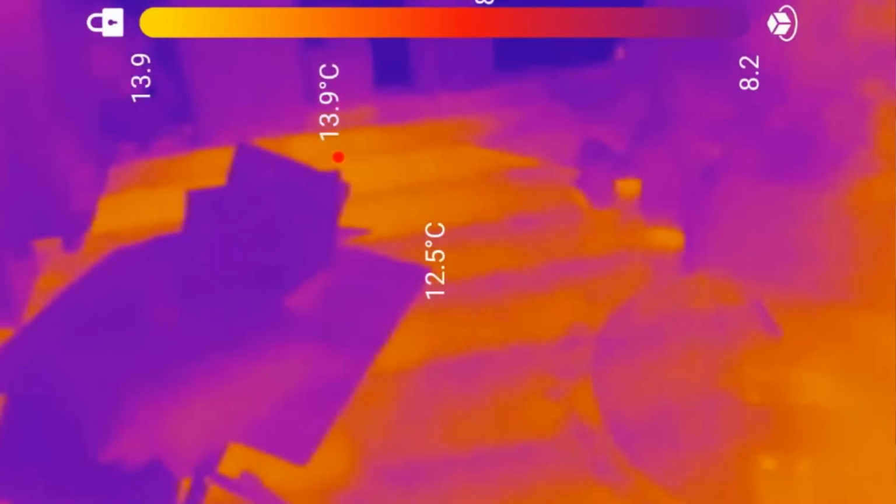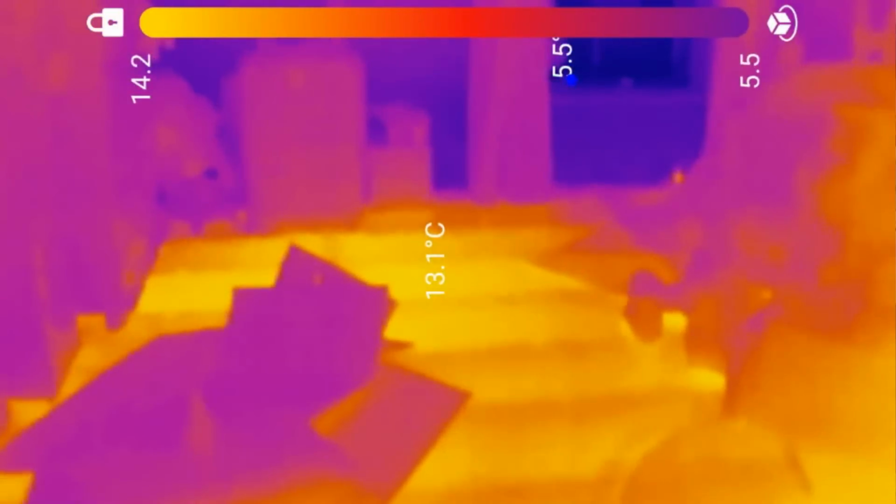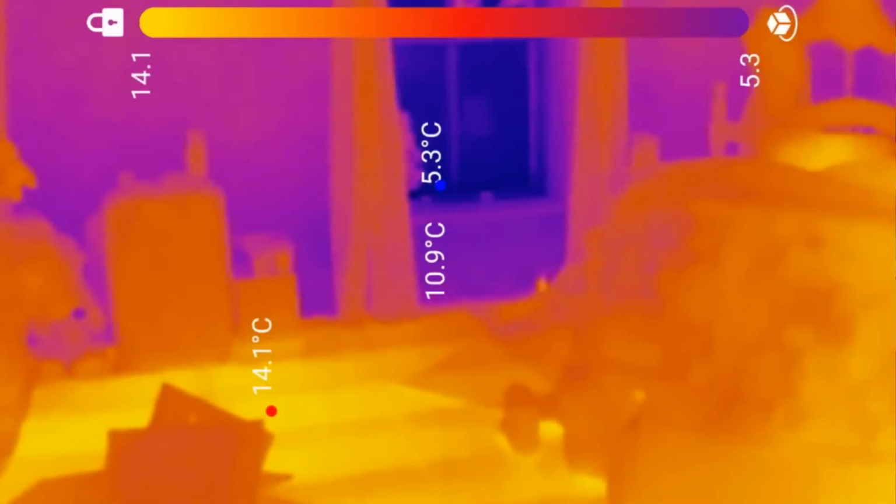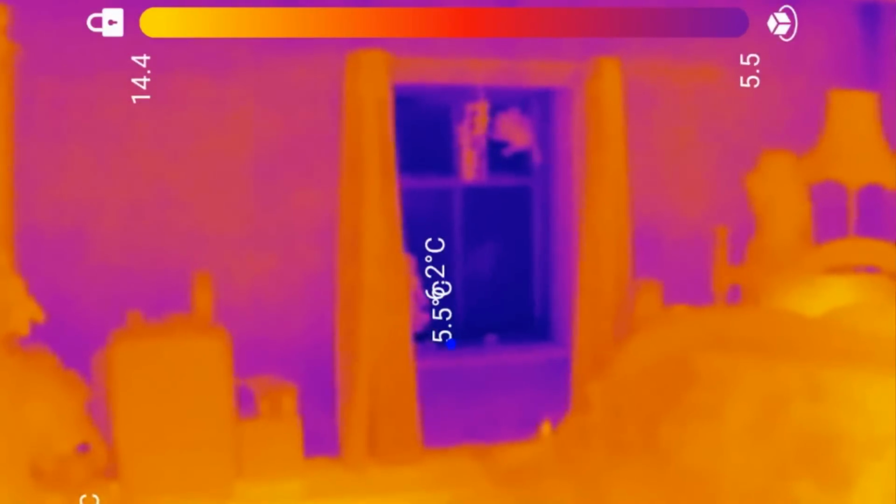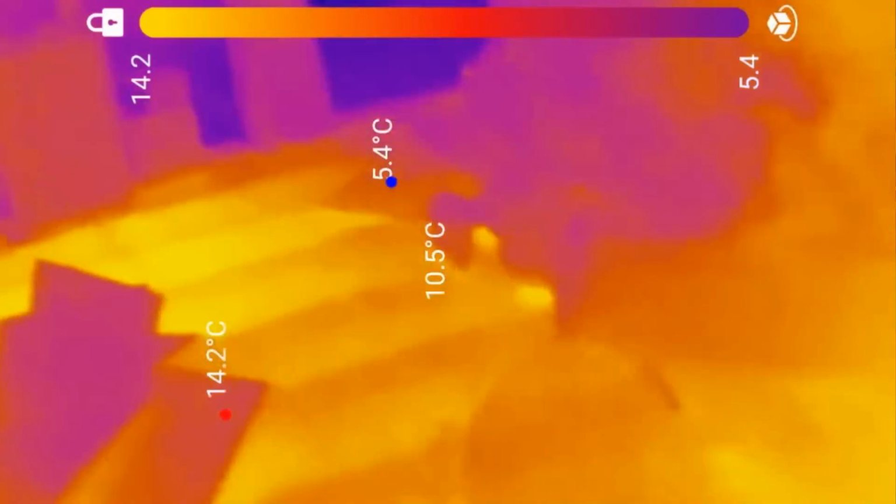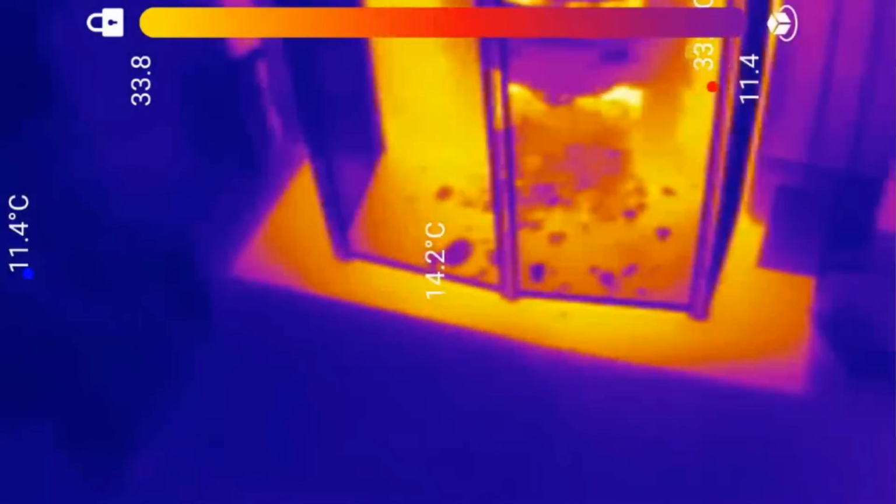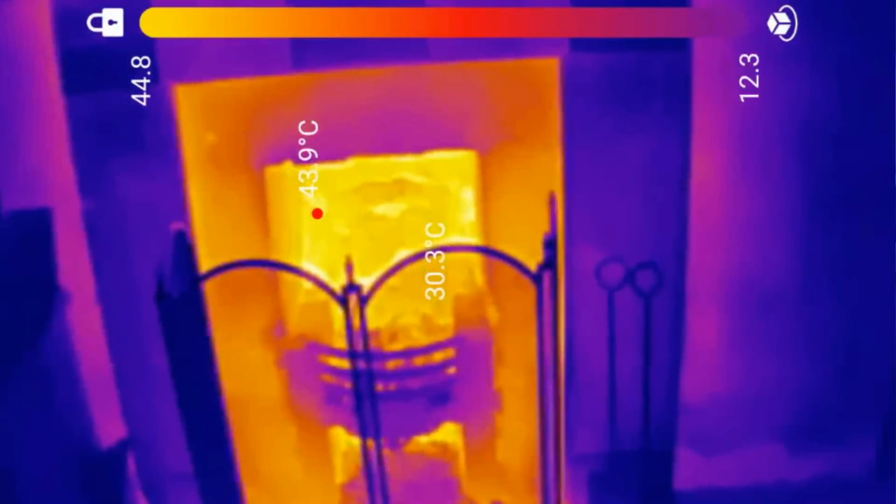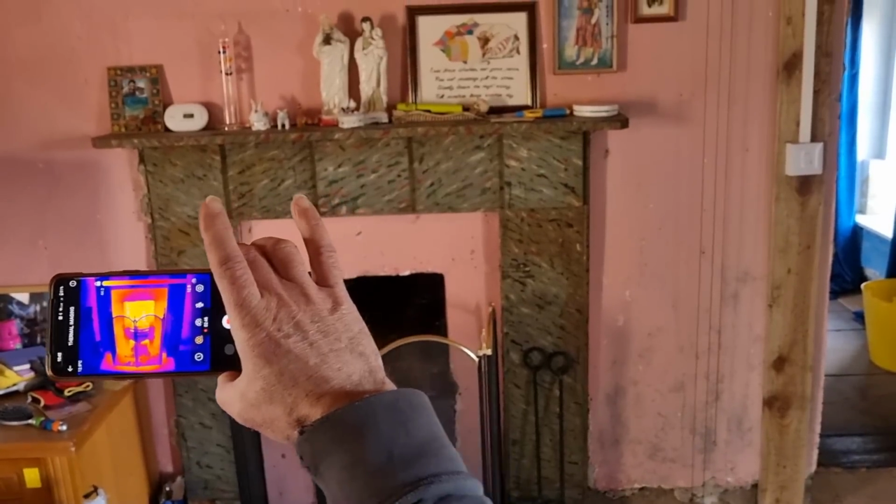And then over in that corner on the left hand side is... Look at the bottom of the window. How chilly over that there is. Yeah. The window's 5.3. You can just see the windows aren't efficient. Not that we expect them to be. No, they're single glazed. So this fire was on last night at about 11 o'clock. And at the back of that fire is now 44 degrees still. Yeah. It looks like the fire's burning.